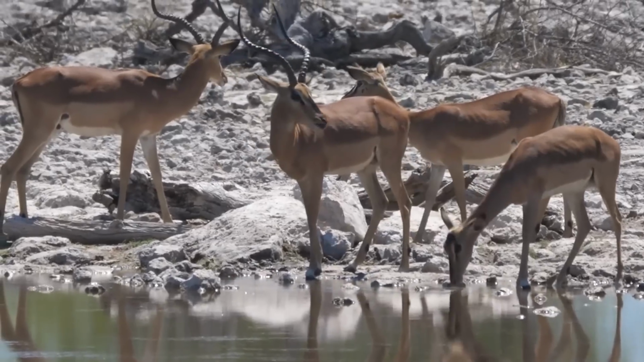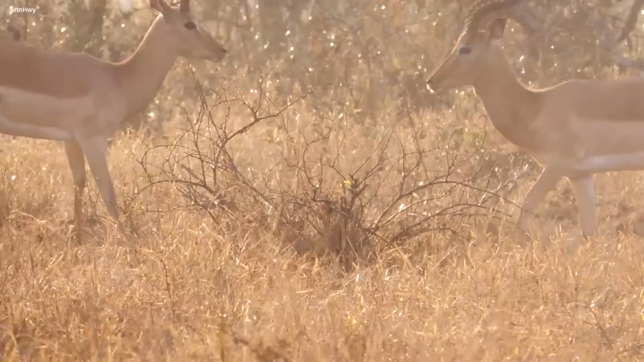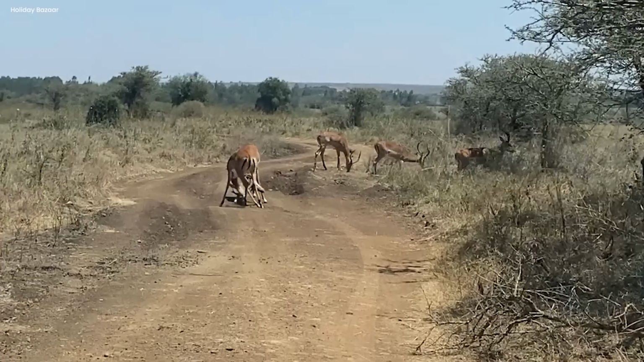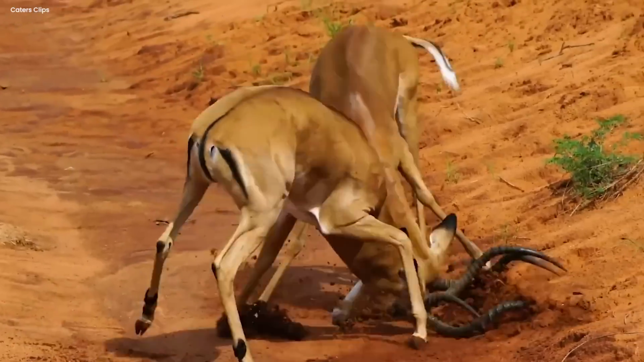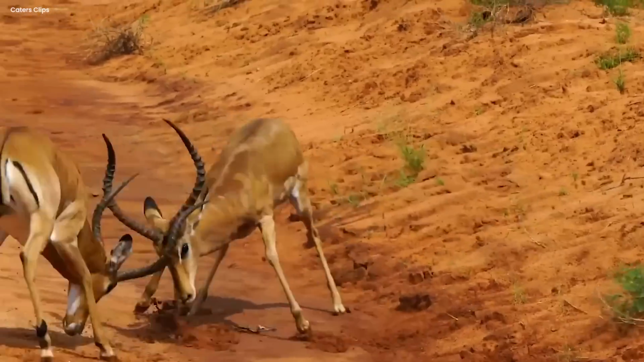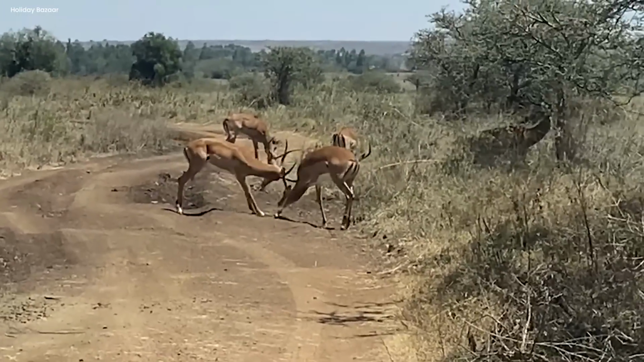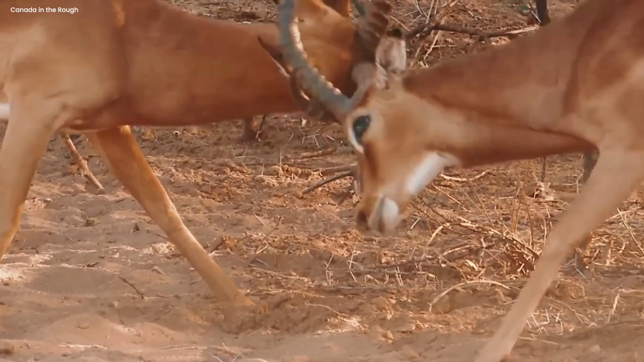Impala combat. Imagine a sight that was shrouded in mystery, as if nature itself had unveiled an enigmatic spectacle. Amidst the tranquil woods, a peculiar conflict unfolded, a battle of antlered contenders vying for the favor of a single female. Strange, is it not? The very essence of the forest seemed to hold its breath, captivated by this unearthly occurrence.